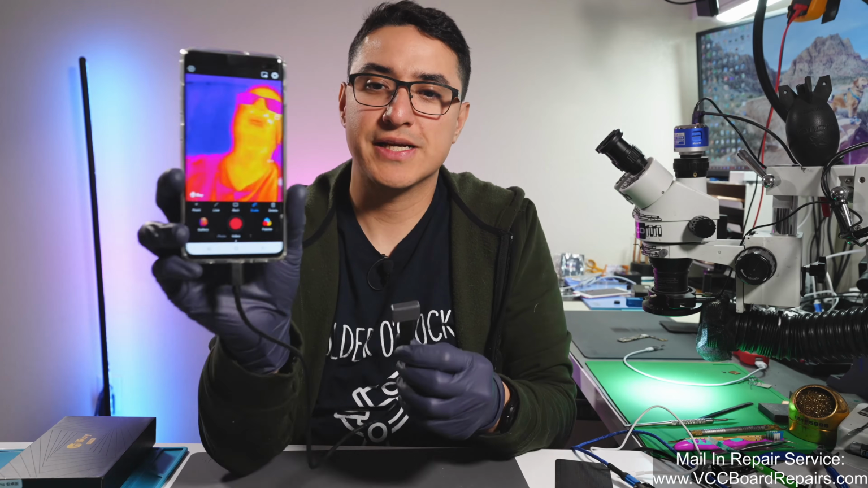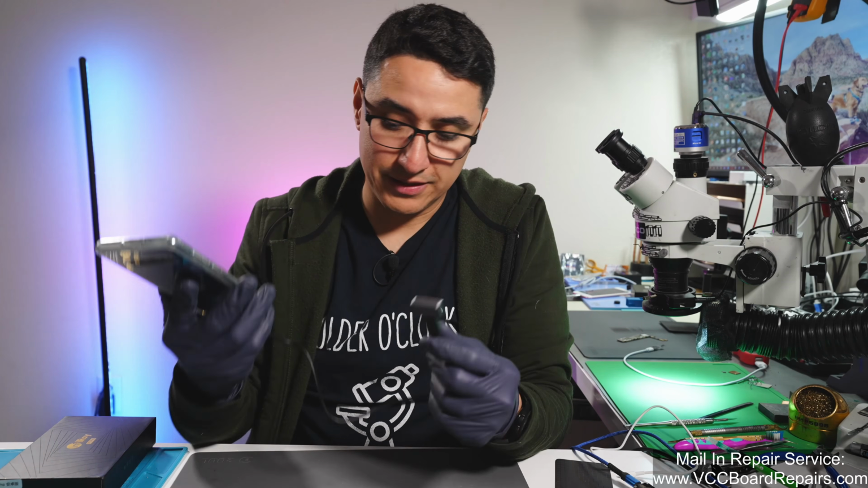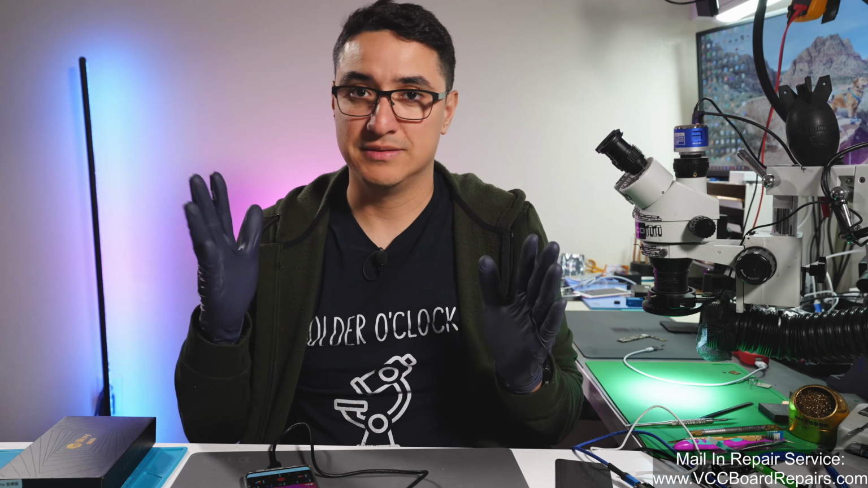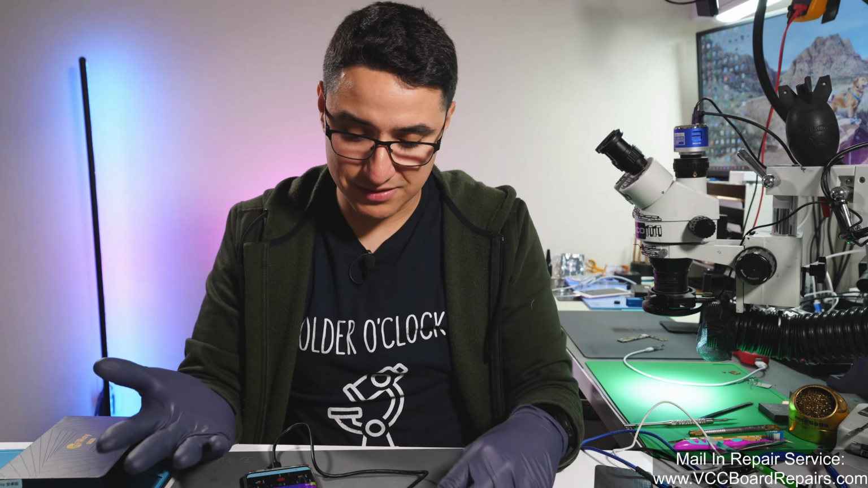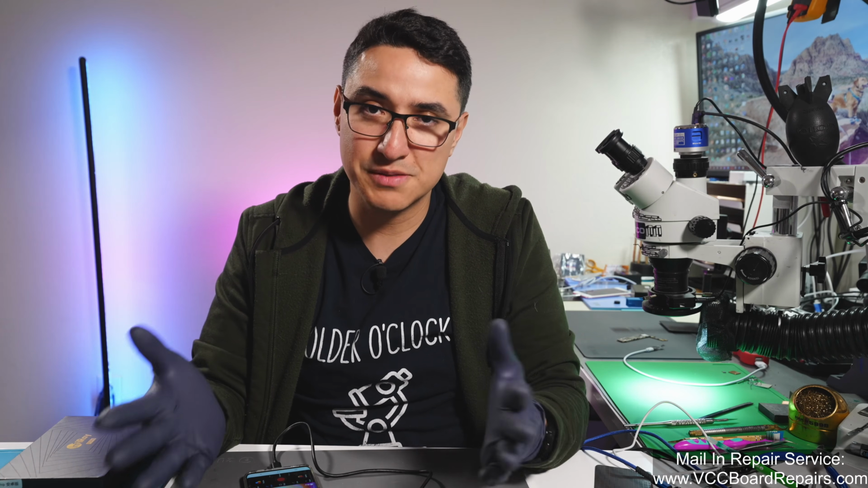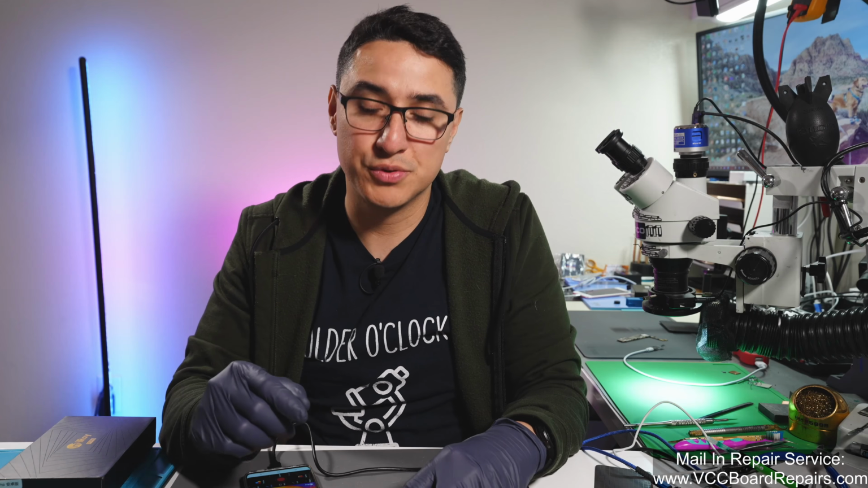So what do you guys think? Is this a good thermal camera? Infiray P2 Pro. For the price, it's decent. I wouldn't say it's the best. I don't have a second best. I guess this is kind of the second best from all the ones I've tested, because it does provide a clear image of the board when you have the macro lens and you're close up to the components.